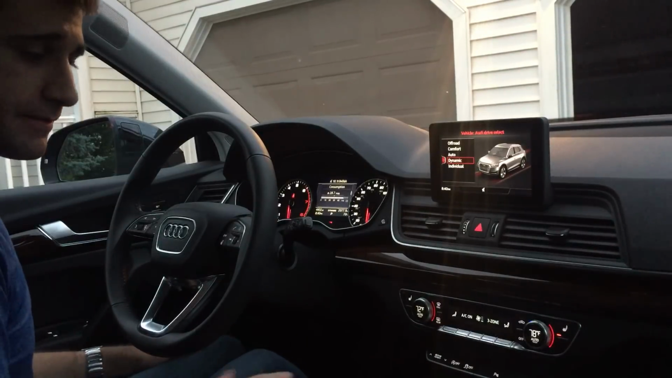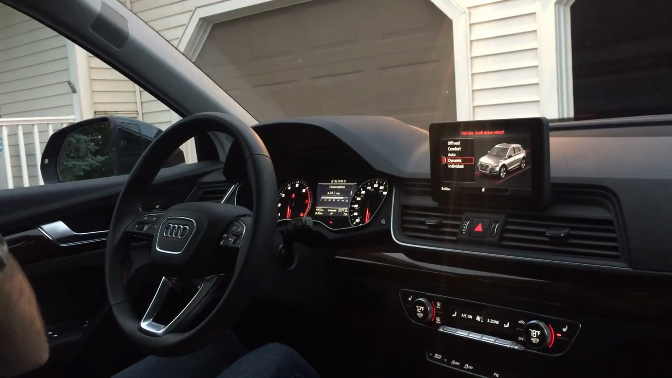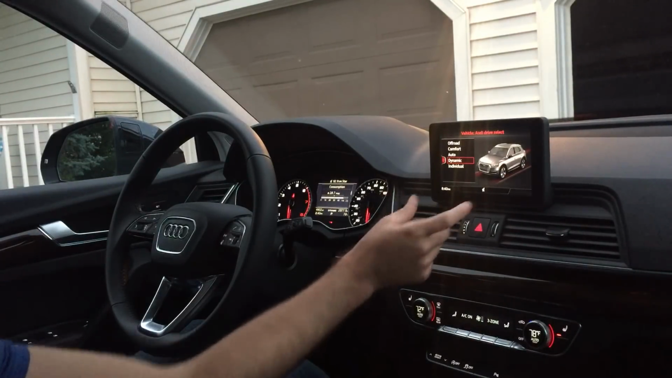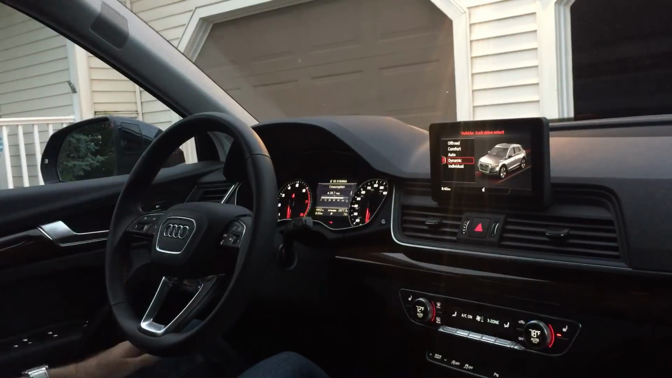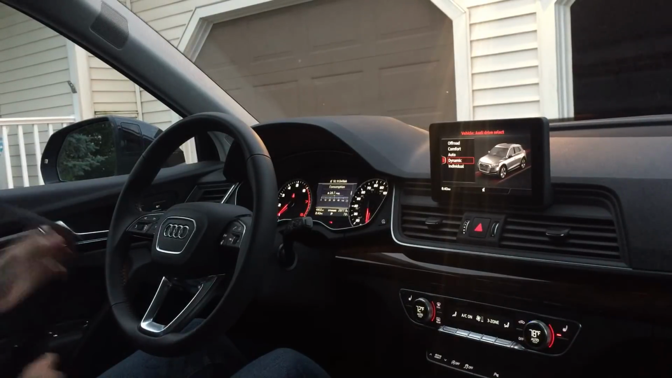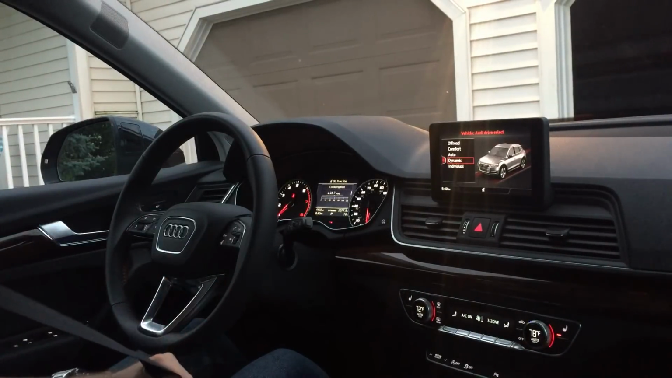Hey guys, so this isn't the first time you've seen a second generation Q5 on my channel, but it is the first time you've seen one without the navigation package. So, smaller screen here, analog gauges, no nav. So, let's start it up, go for a quick little ride, always buckle up.